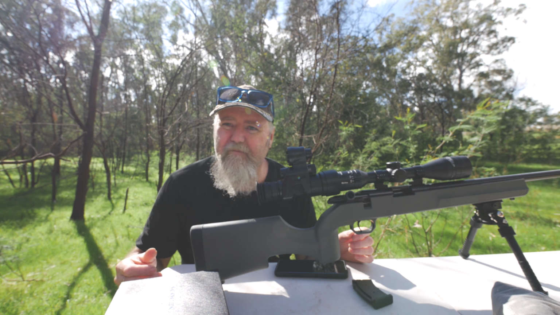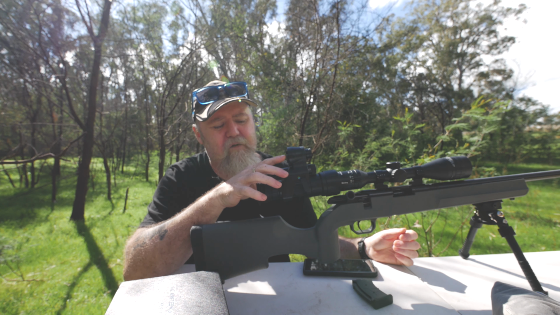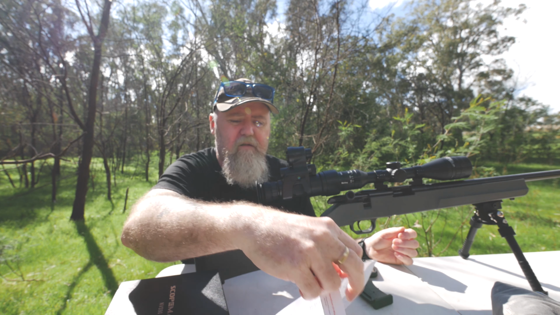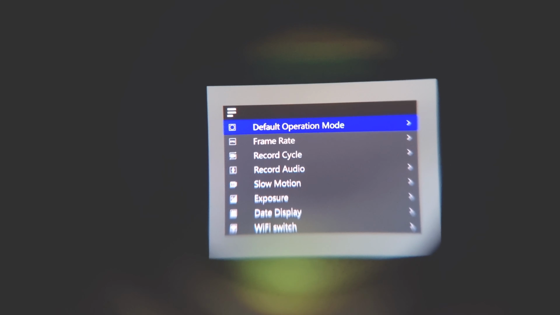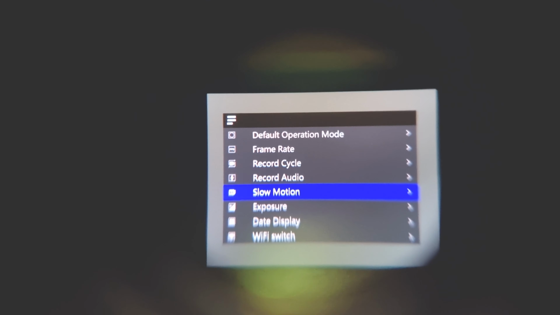We'll talk about its menu quickly. There's a dedicated menu button in there. When you go into that, you can go through and set all your basic items, you know, time and date and everything like that.